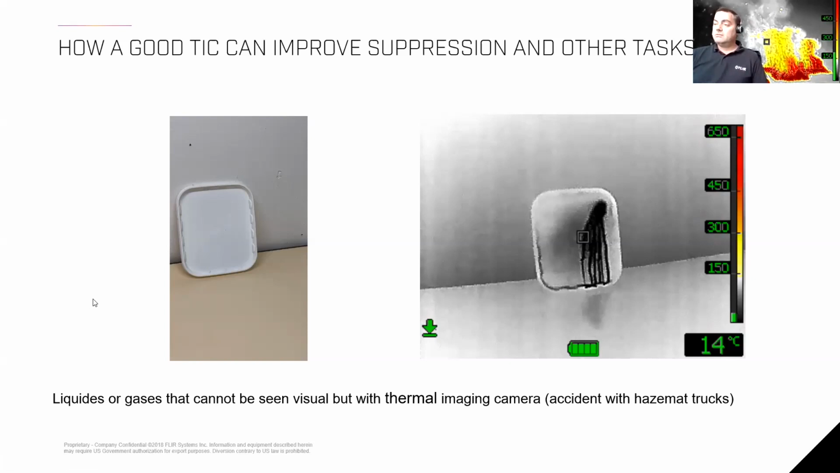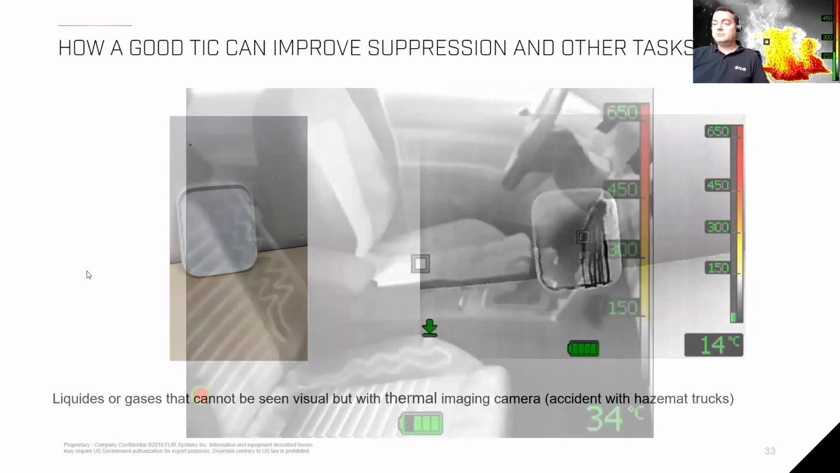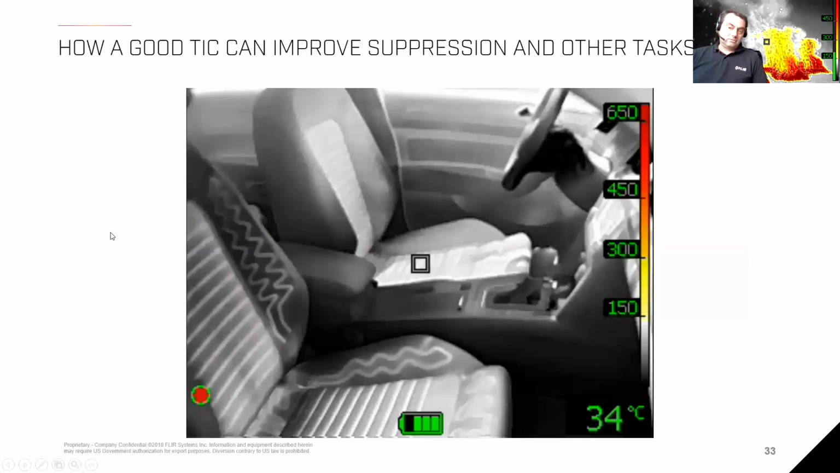And another thing I would like to point out is to use your TIC also in car accidents. We had car accidents with our department where we approached the scene and there was nobody there, so we couldn't find a victim. With a thermal imaging camera, you can see how many people have been sitting in the car, for example, and you can make a qualified statement to police officers who are asking, okay, how many people have been in the car, or was there a baby in a baby seat?